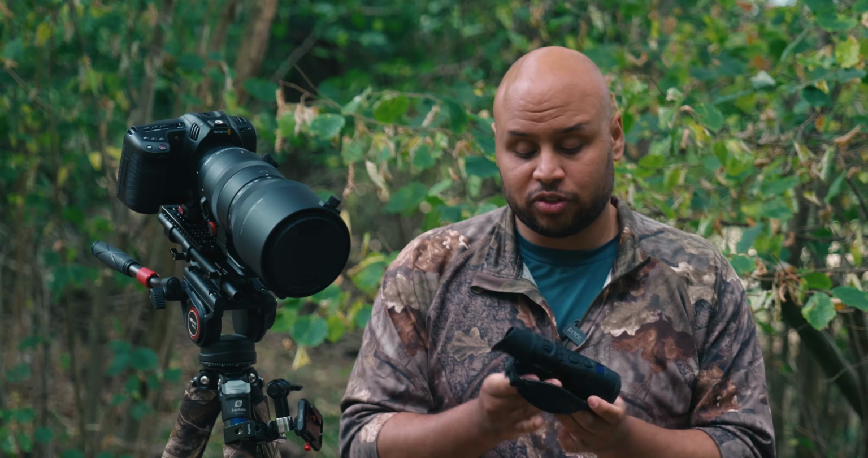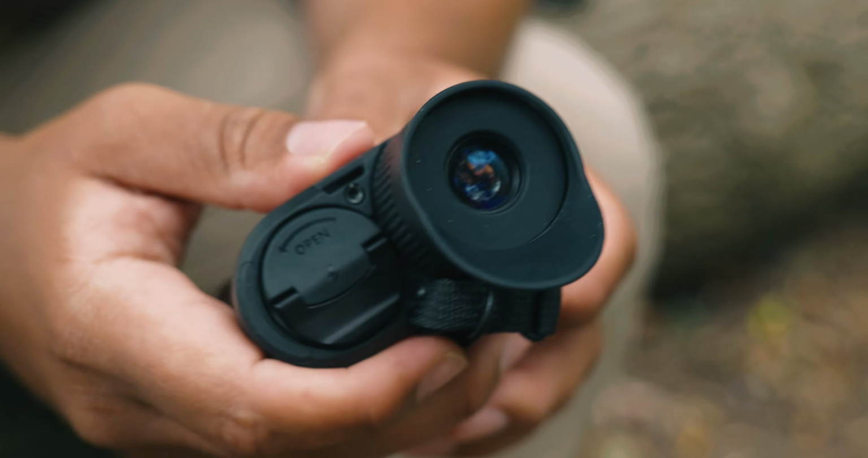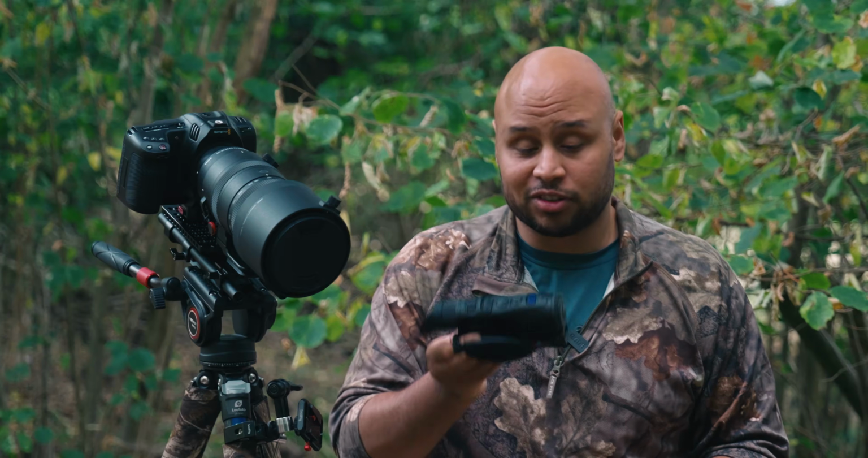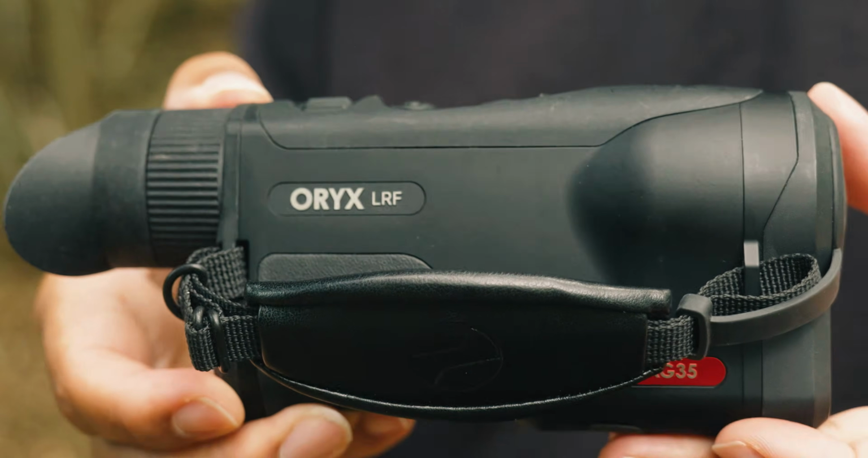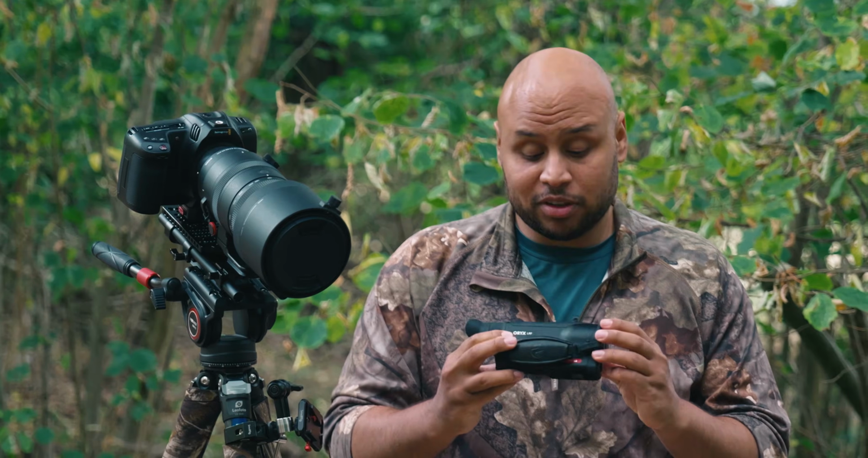The device uses a dual battery system, so one that comes in the box and you stick into the back, and the other one is built into the device itself. I really don't think you're going to be running out of battery. That is extremely generous to have so much power going through this thing. So really, really useful. And finally, its magnesium body is IP67 rated, which means it's going to be really, really good in the elements.